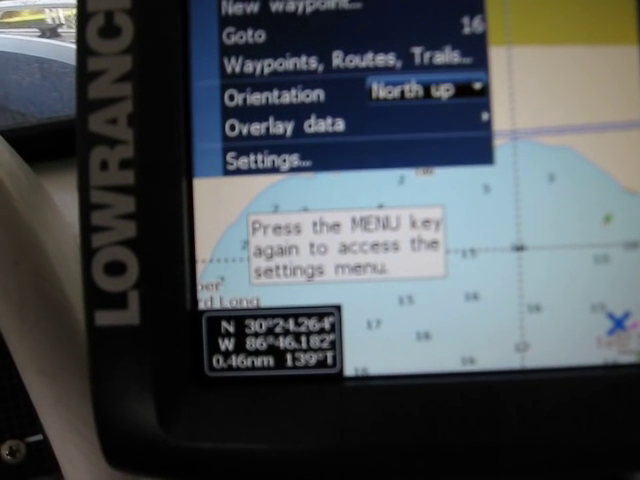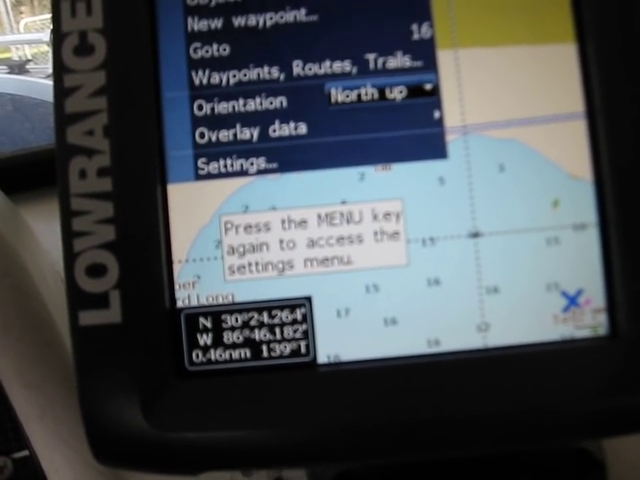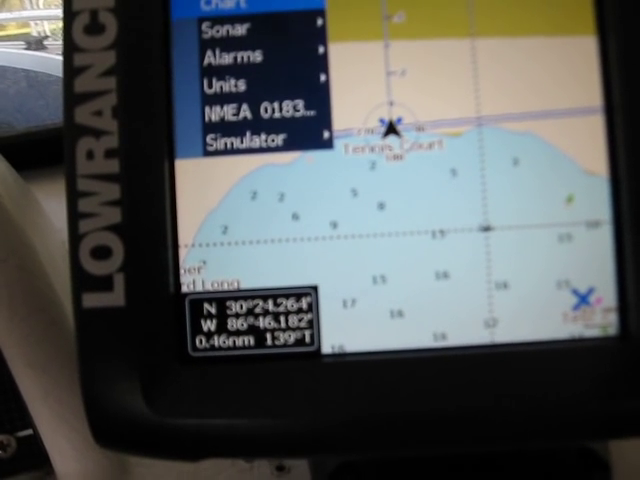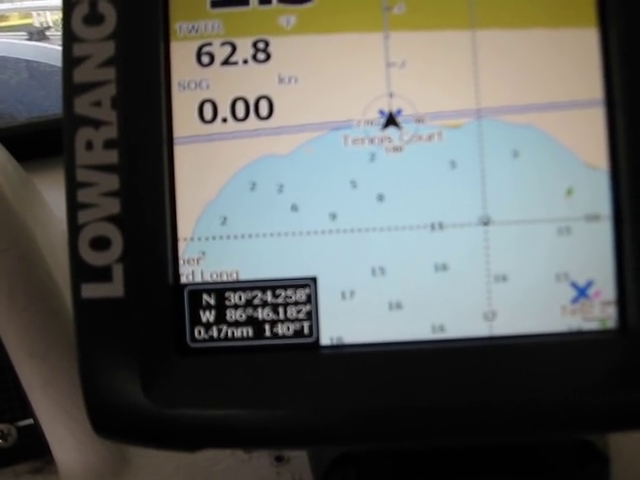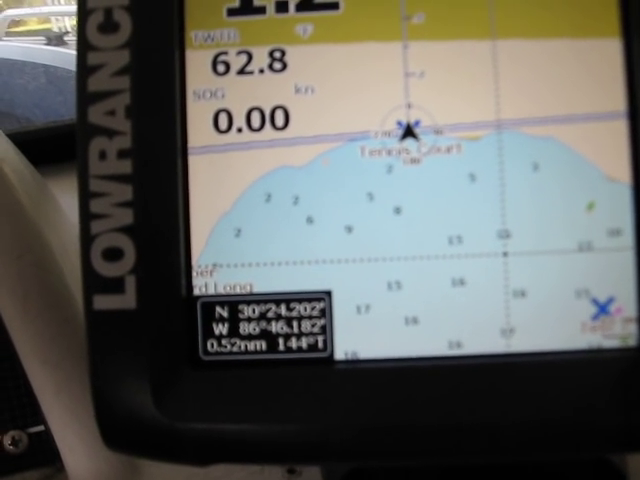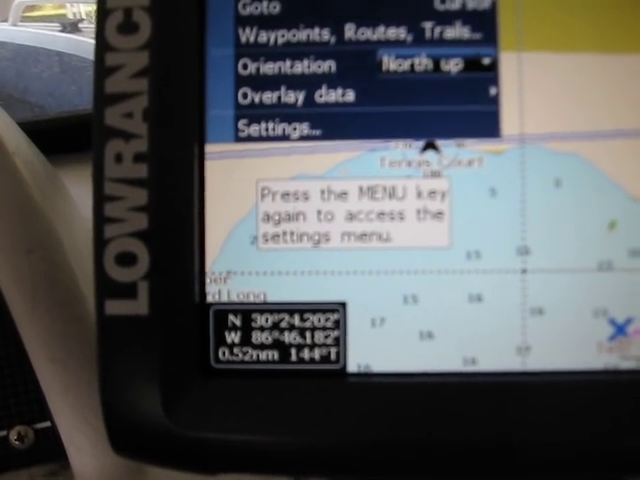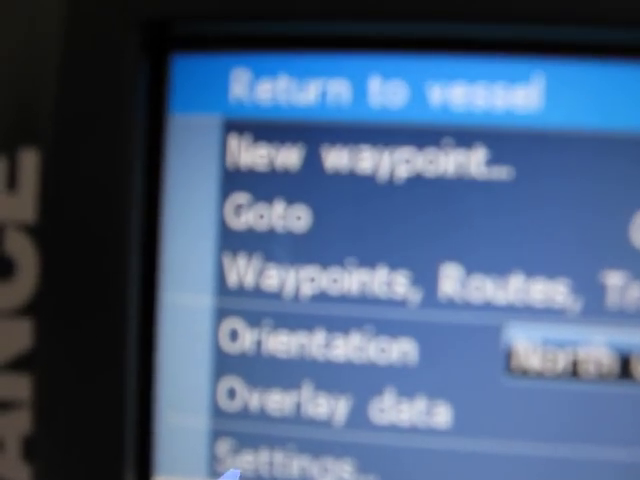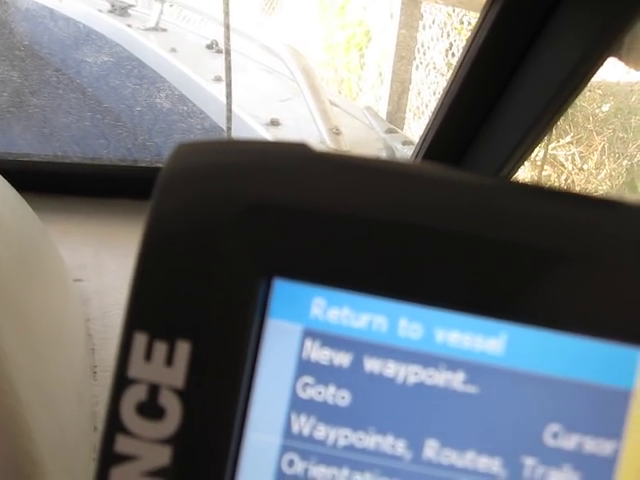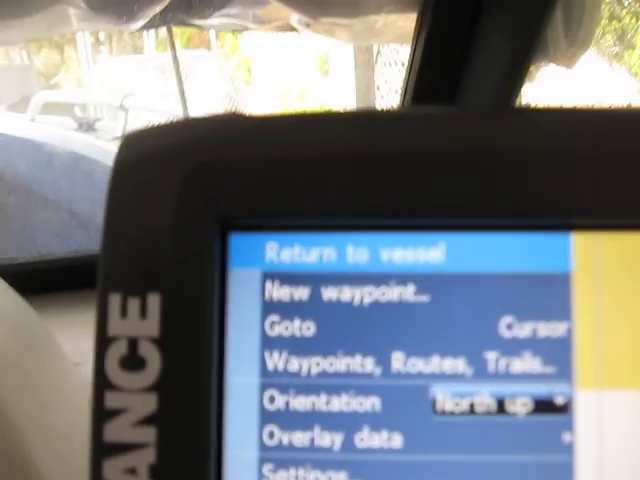I can hit menu, return to vessel, somewhere in there. Let's come on down a little closer. Closing that out. Let's get off of that point there. There it is. Now then, I've just got a point identified out in the water. New waypoint. This is what comes up when I put it over an object, the 16-foot depth, or over an aid to navigation. It gives you information there.